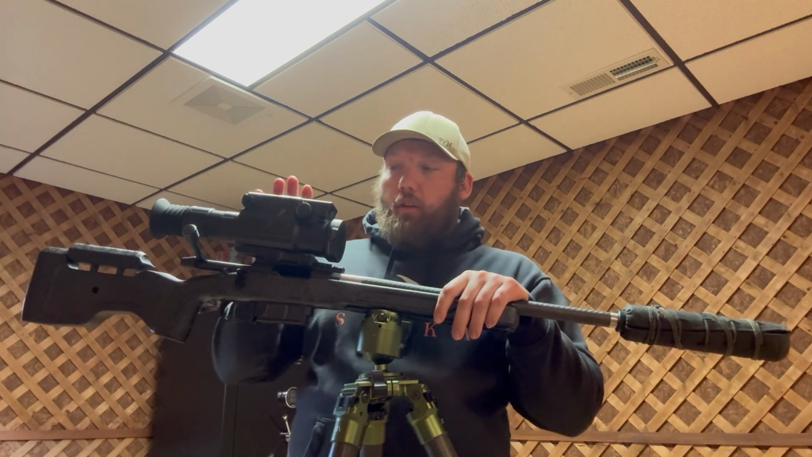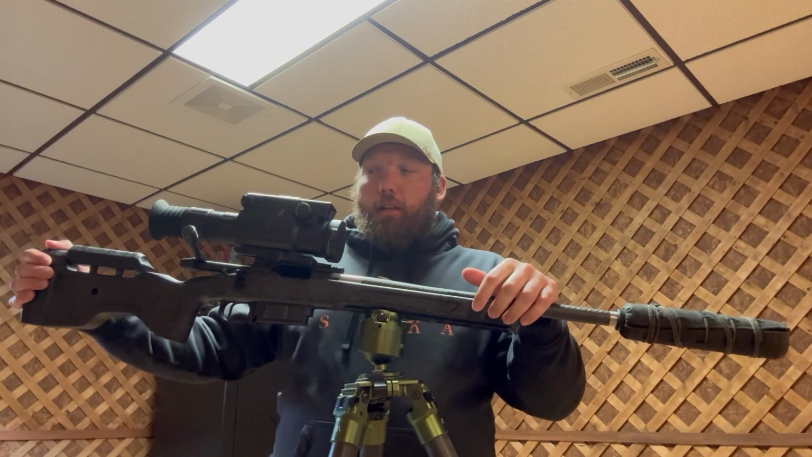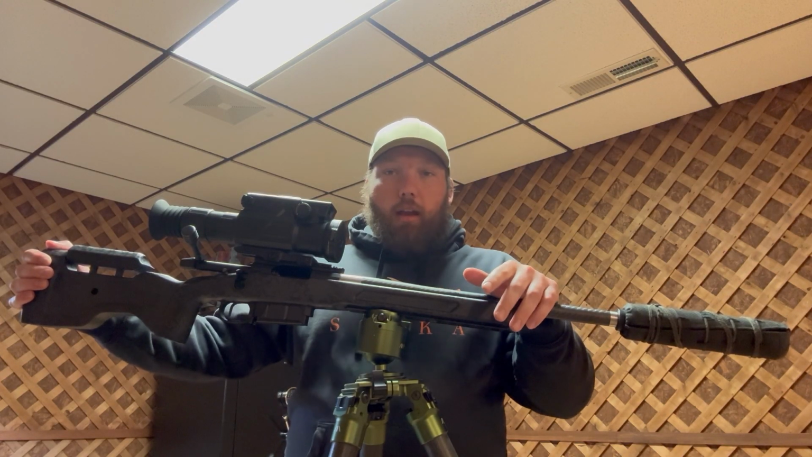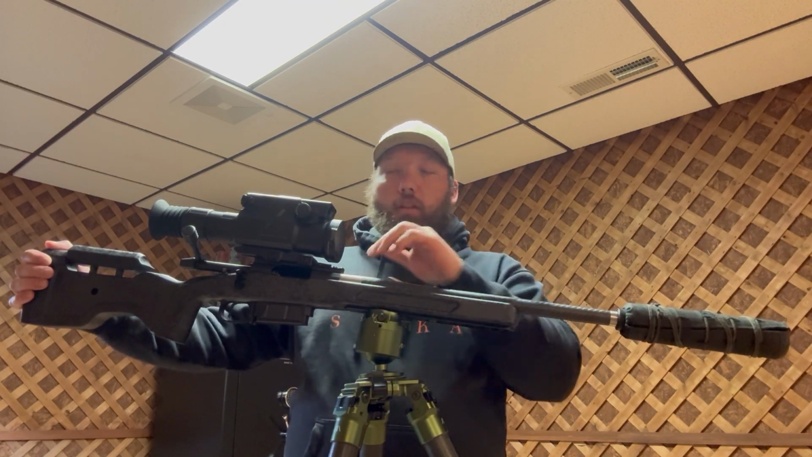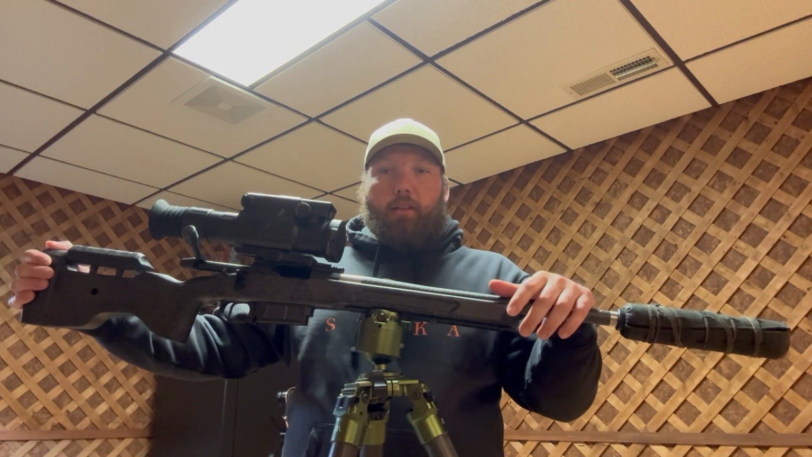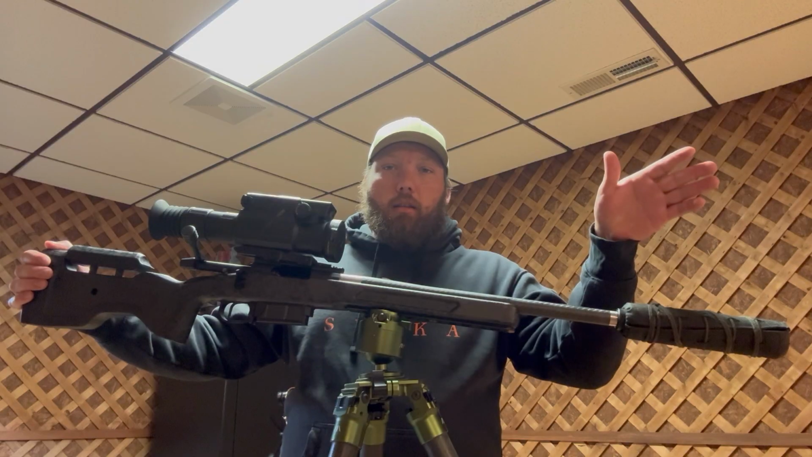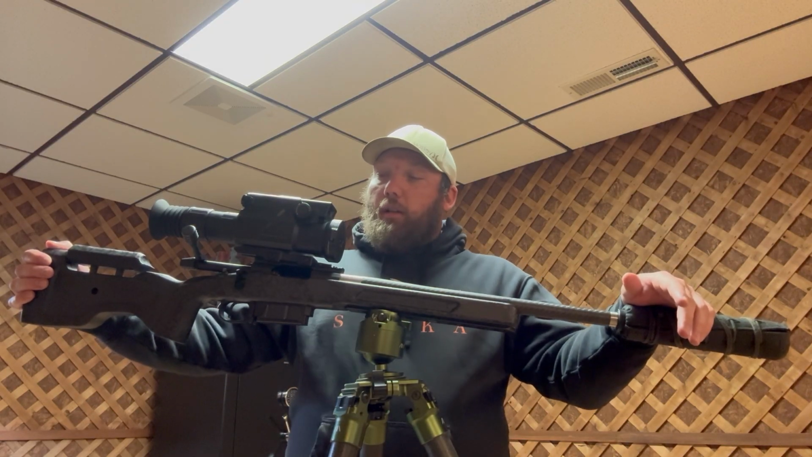Another feature that the scope offers is it has a green laser that you can turn on to mark things. So like a lot of times after I shoot a coyote, if it runs off or even if it lays right where it is, I will turn the laser on and put the laser on the coyote itself, and then I will be able to just walk the laser out to it and recover it quickly and efficiently as possible.